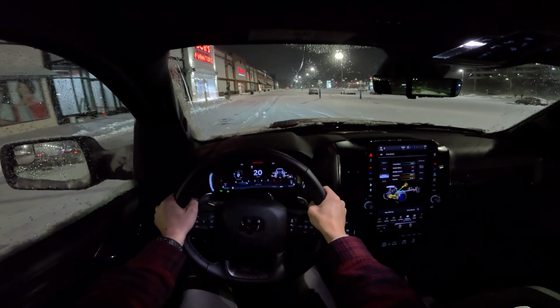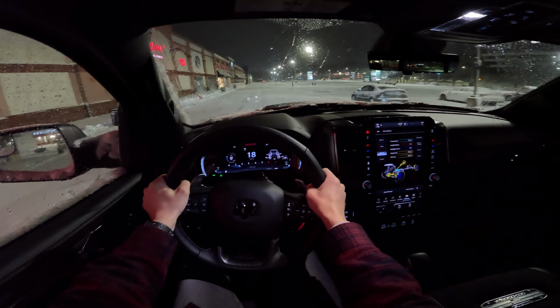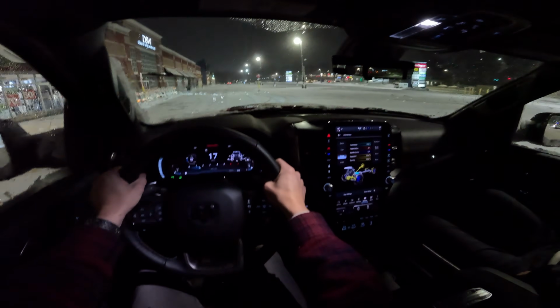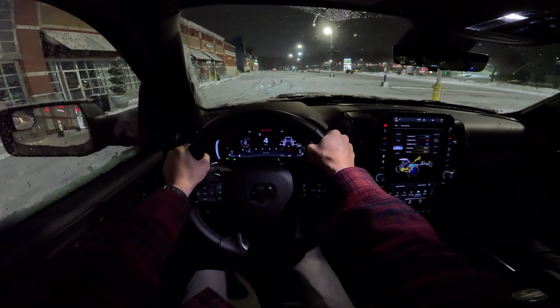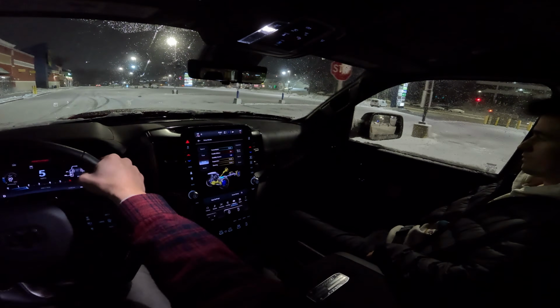This Ram has plenty of power and torque, over 540 horsepower, pretty much around the same with the torque, so it's not too bad at getting in and out of sticky situations. And again, these tires and the traction system on this car are all pretty impressive. It's a little slick out. Let's try to brake. ABS is kicking in there a little bit, but it does bring us to a stop quite well, thankfully.